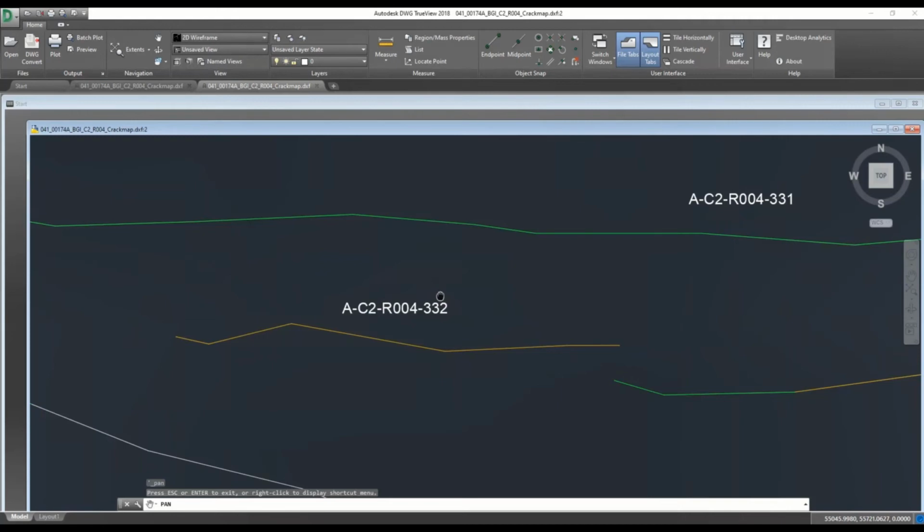So if a similar data set like this were generated in 2017, we would see in 2019 which cracks jumped the width categorization threshold, which increased in length, what patterns we are seeing in 2019 but didn't see in 2017, and so forth.